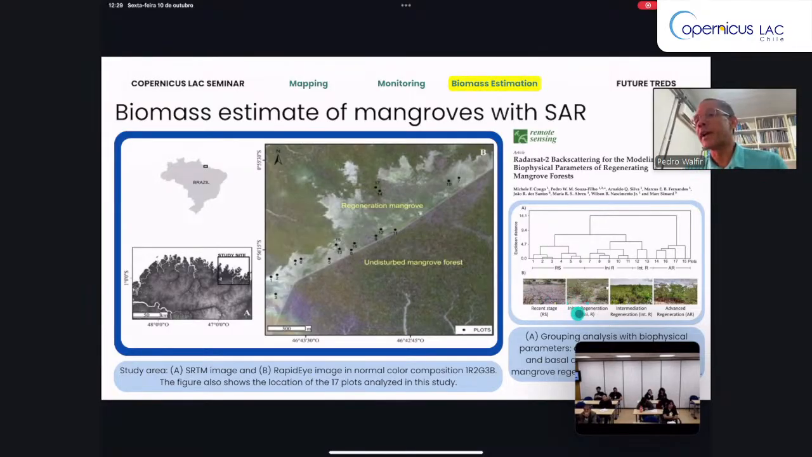and later we have initial regeneration with small shrubs, intermediate regeneration, and advanced regeneration. In this case, we defined the different groups of plots and classified each plot as recent, initial, intermediate, or advanced regeneration.